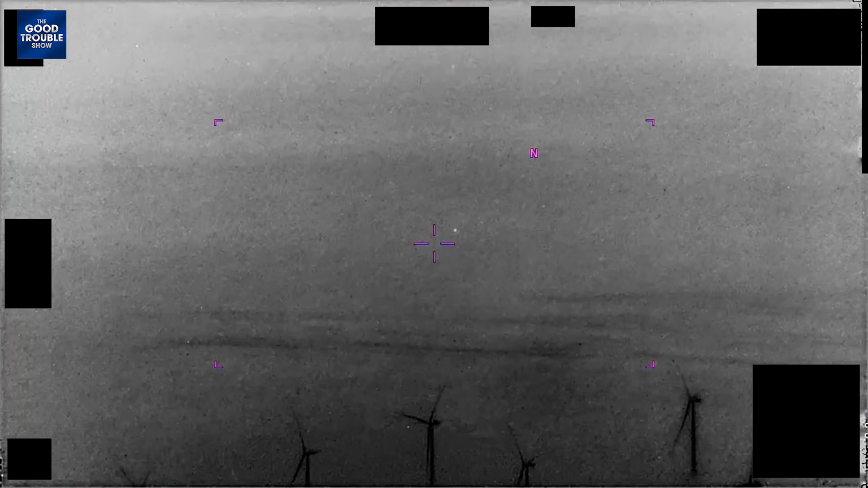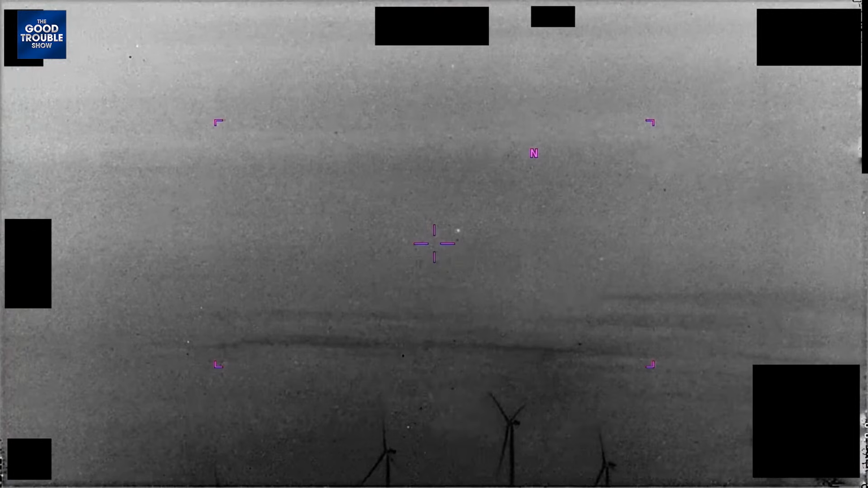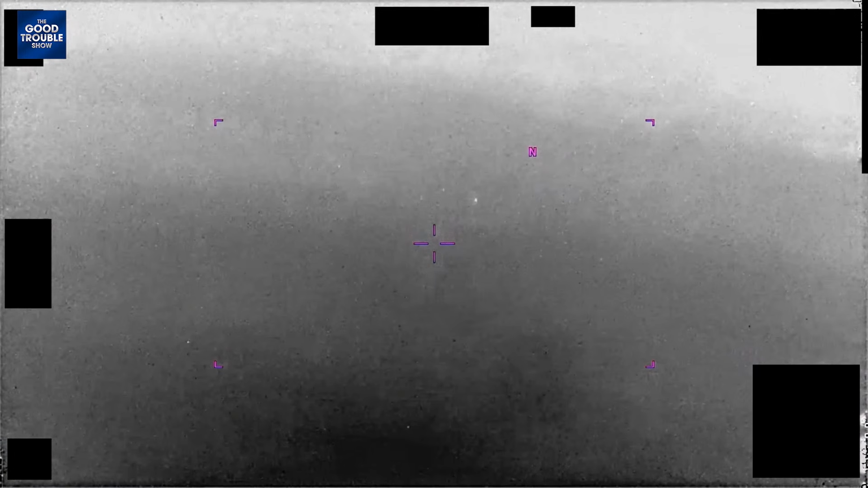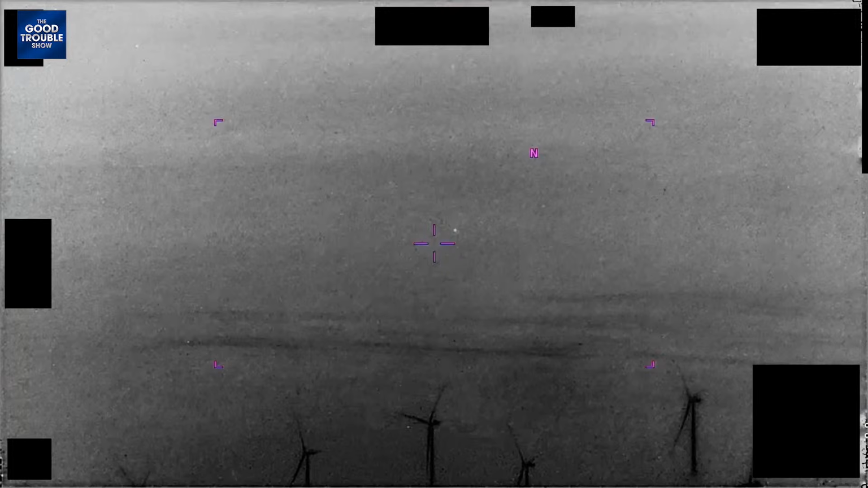So we would need the sensor data. I would want to talk to the drone operator to see what they were doing whenever they spotted it. Like, did it just randomly appear? Was it maneuvering before you were able to capture it? And the fact that they're able to have it in the frame the whole time, to me, also means it's not moving that fast.